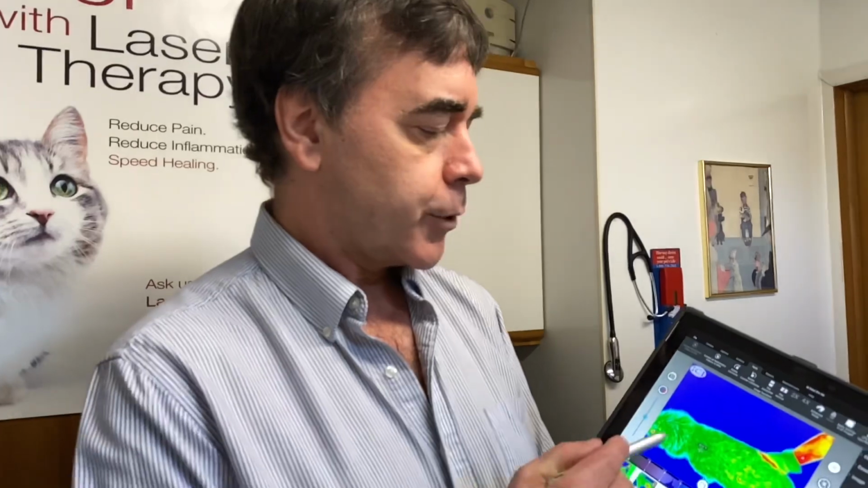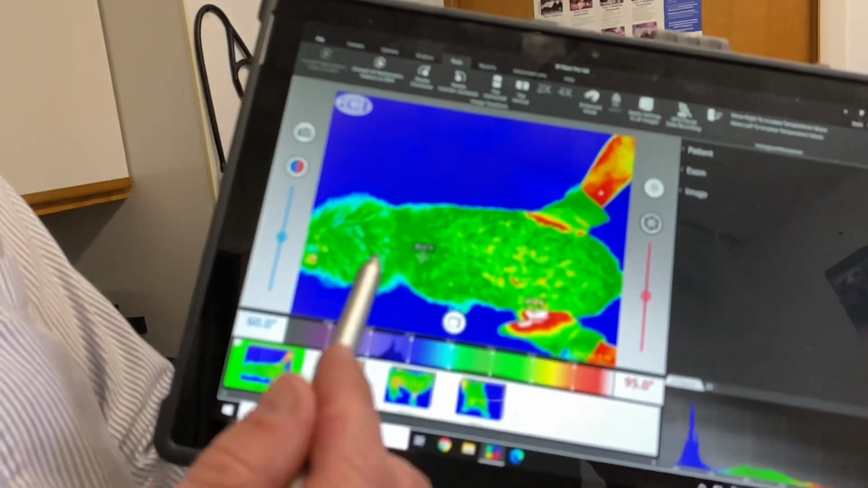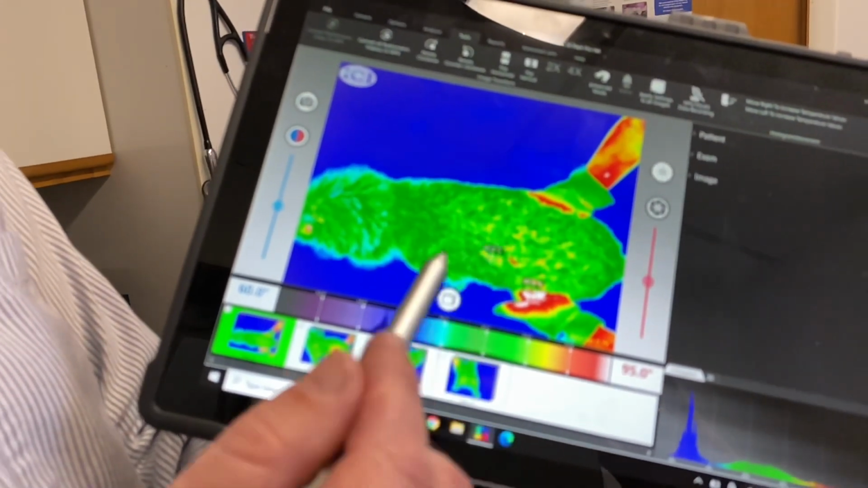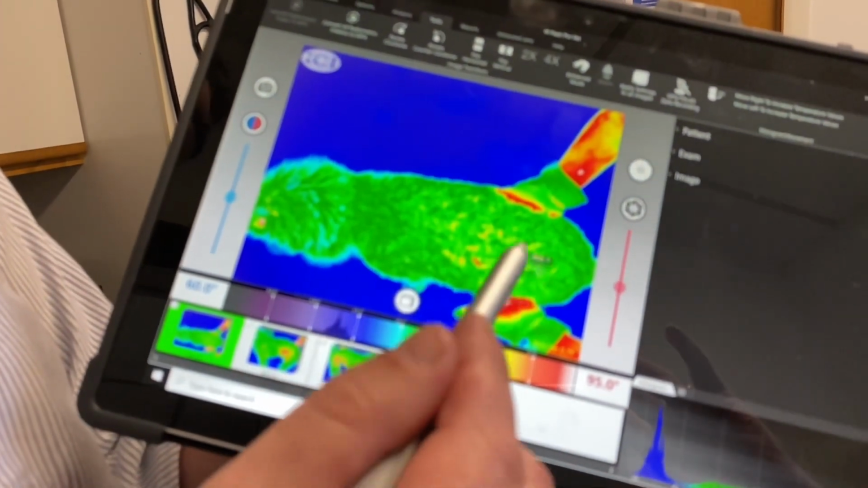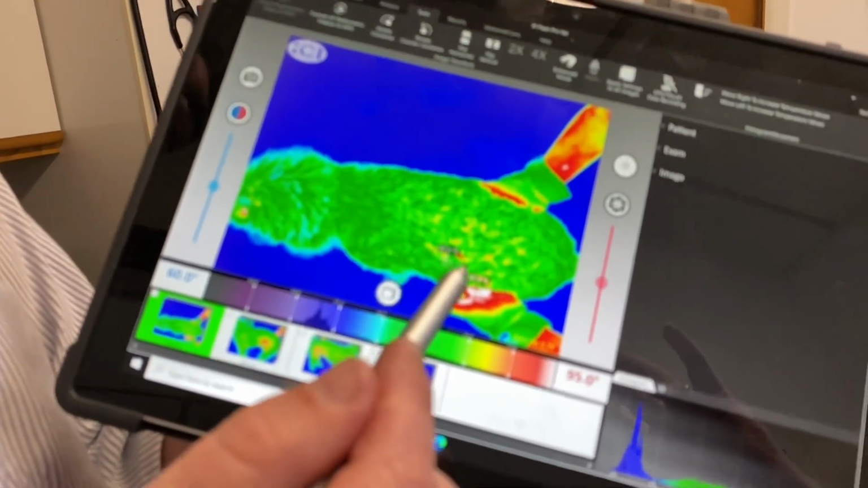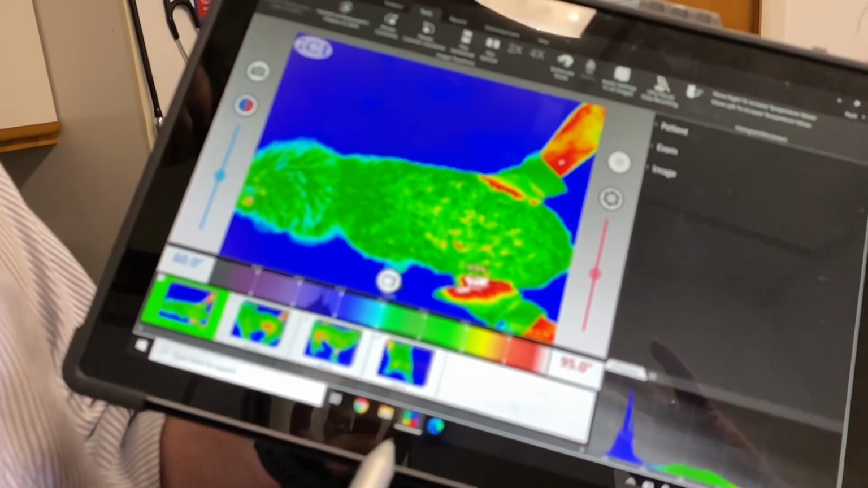Right. Now for Buddy here, we've actually been treating his back for a week or so now with the laser. So we wanted to see how well the treatment was working. So this is a picture of Buddy's back. And as you can see, it's mostly green. Now, the first time we did this, the area where you see these little yellow spots and that one red spot right there was entirely red with a little bit of white in it. Really? So the treatment does seem to be helping quite a bit. His back is getting back to normal.